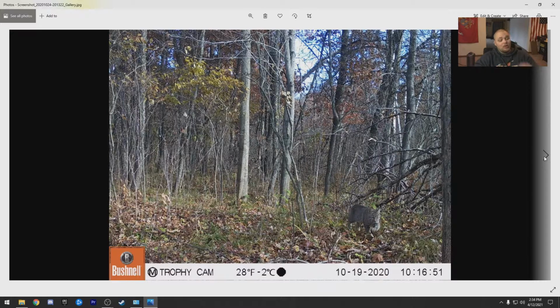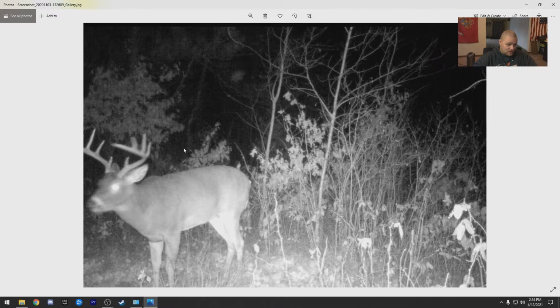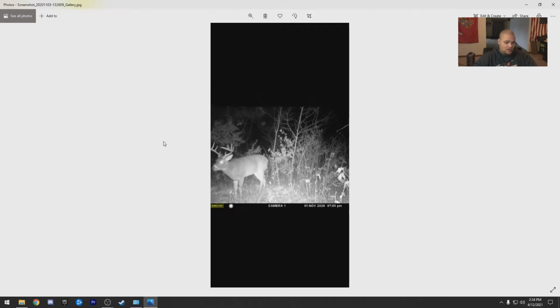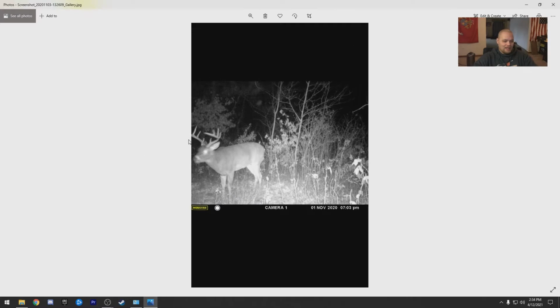Look at that. We had one of those on camera this year. I'm very surprised. You don't see them very often up where I hunt, so getting one on camera is pretty neat. What? Look at the size of that thing. Just giants all around. I don't know what I expect. You guys aren't gonna send me photos of little ones, so it just makes sense. But man, what a buck!